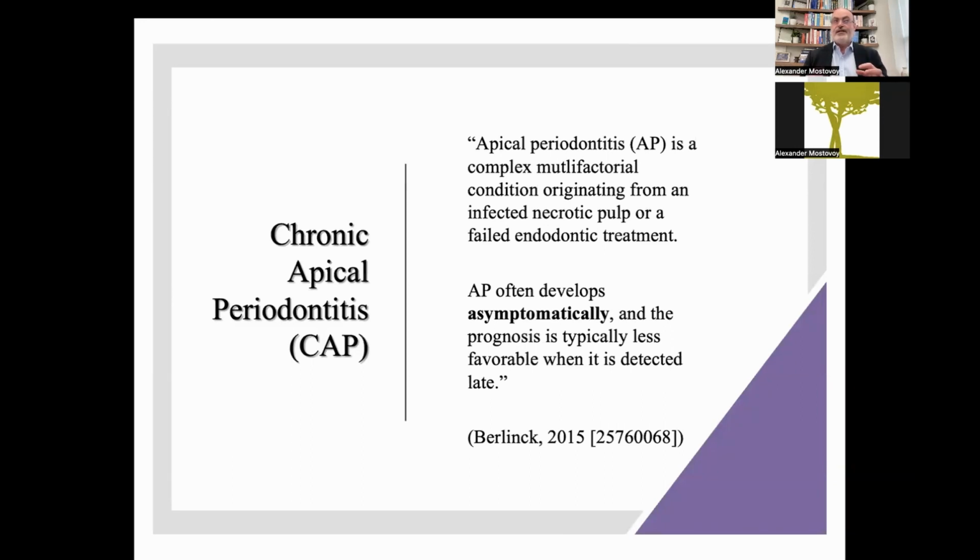So it actually develops asymptomatically. And I'll show you a study that I have been involved with myself a few years back that shows that in the majority of cases, patients are actually asymptomatic.